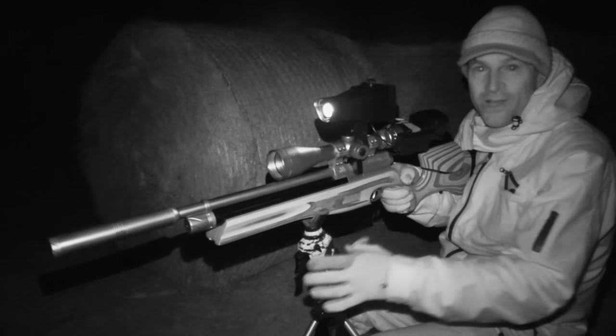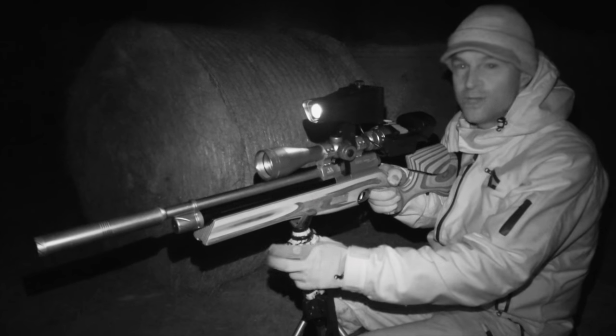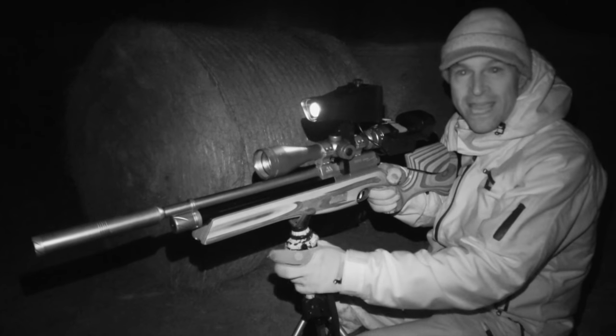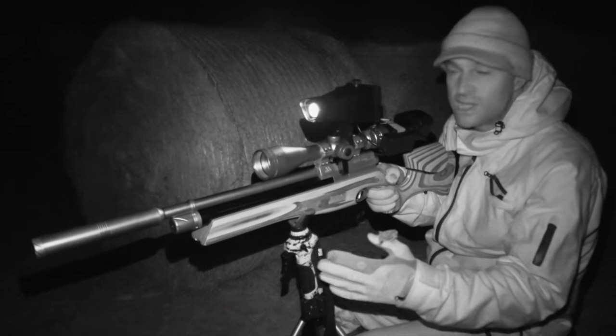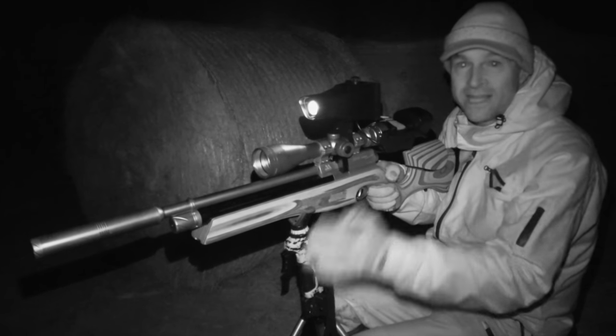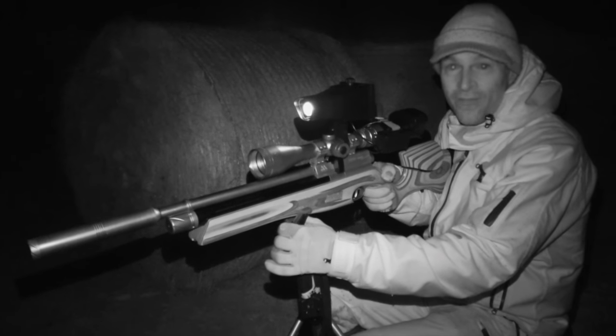Well, that one was pretty close. I've managed to smack it into the head and flop it back into those nettles. Now, unfortunately, Nicky couldn't get onto that one. It was obscured from where he was sat, but I think I've managed to capture it on the NiteSite r-tek, so we should have some footage of that one.